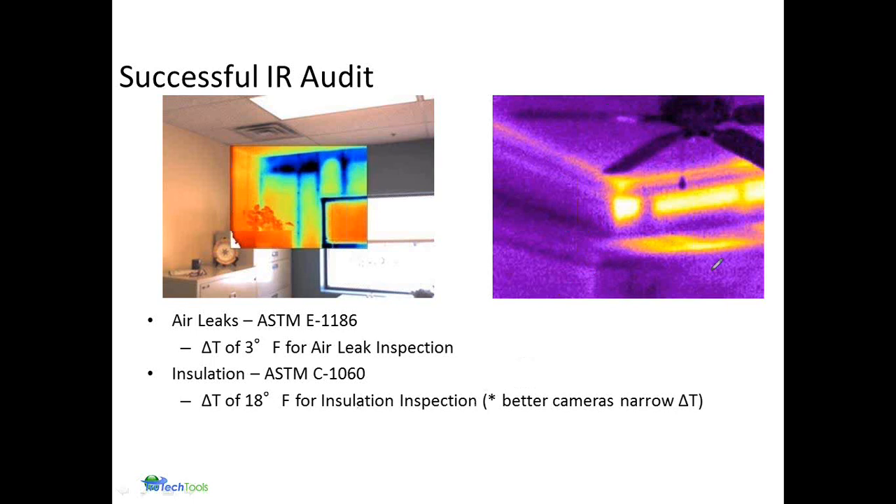This is an image of a family room indicating that there's a thermal anomaly going on here. The conditions were it was summer outside, very warm, air conditioned on the inside. This warm pattern is just giving an indication that there's some anomaly going on.